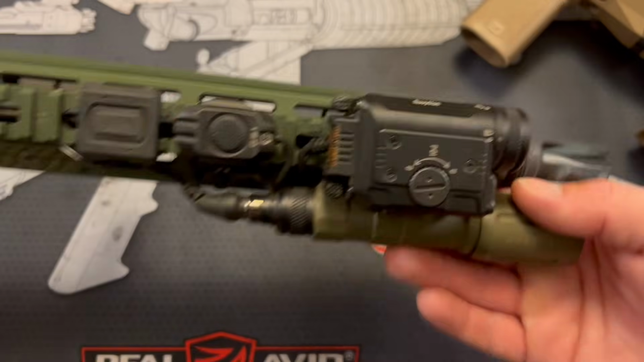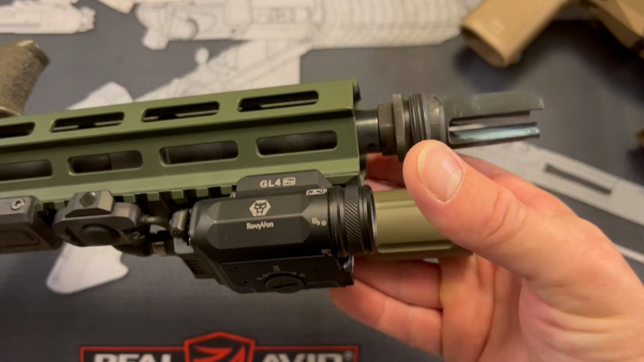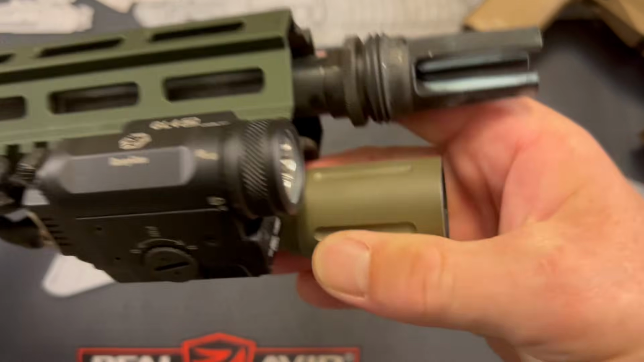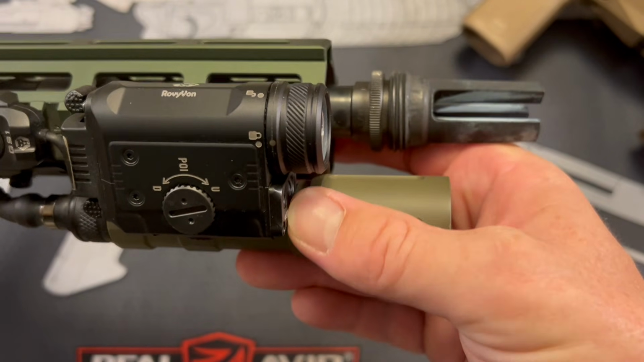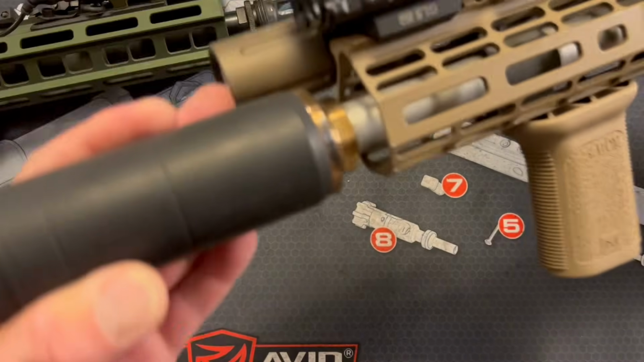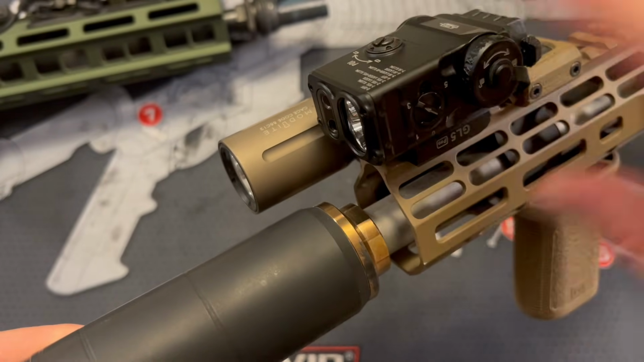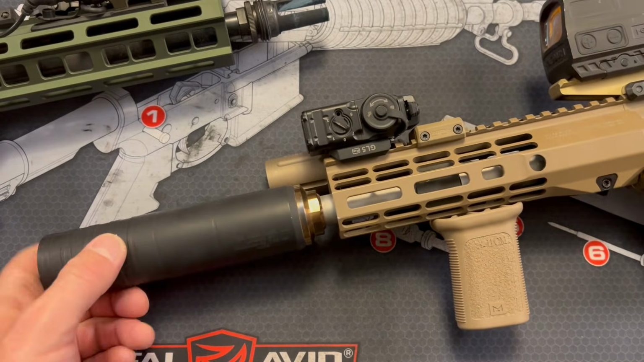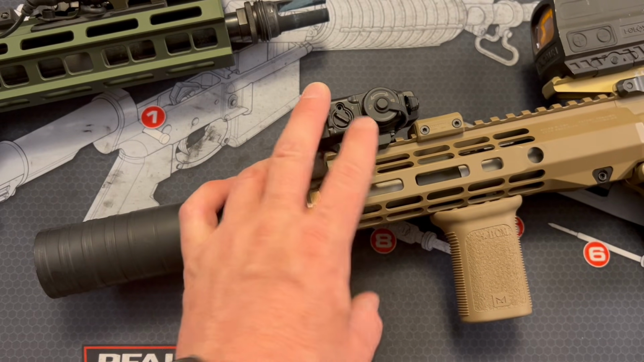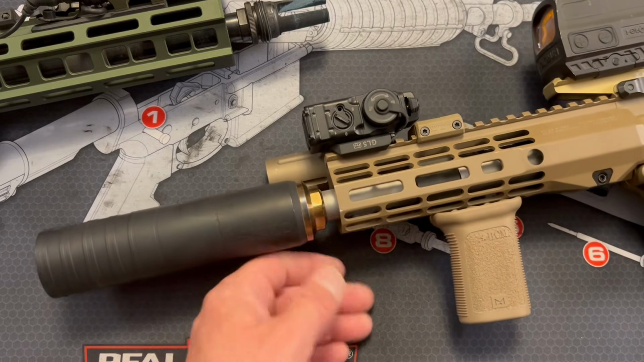Now, they do have slightly different styles of bodies here. They're both made out of 7075 aluminum. The GL4 Pro has a traditional round white light head there, and then you've got your lasers and all that right over here. Well, the GL5 Pro takes that theory and makes it a little bit more compact. You see you have your white light there, your lasers over here. And they both take CR123A batteries or rechargeable lithium-ion batteries, which is nice. Easy batteries to find. I like that they're both really compact.